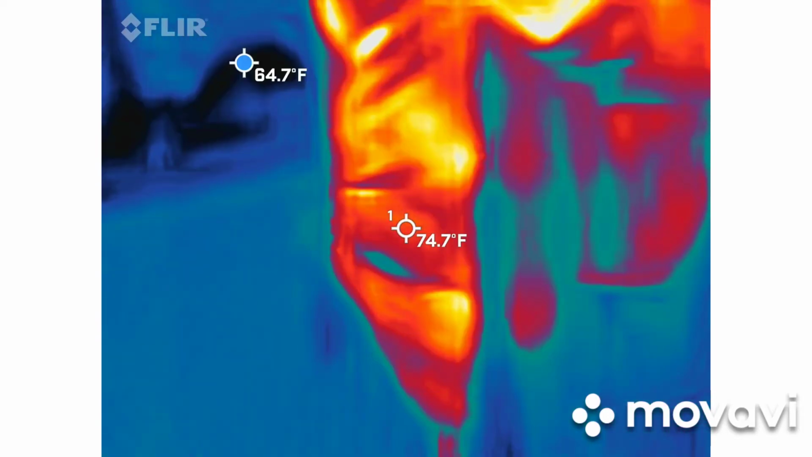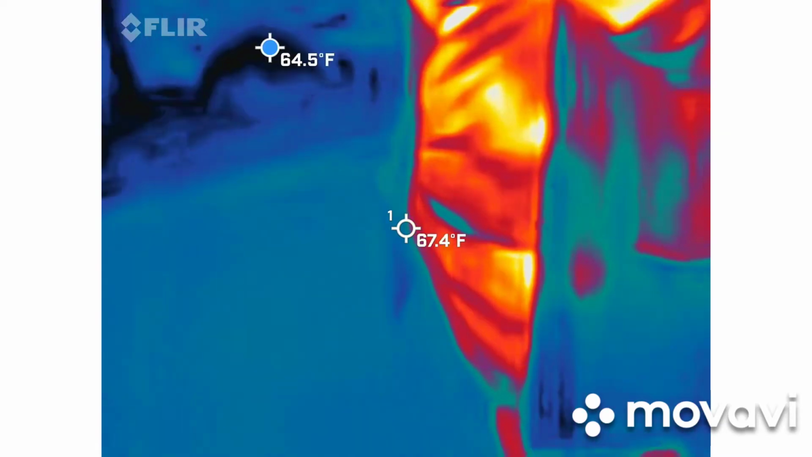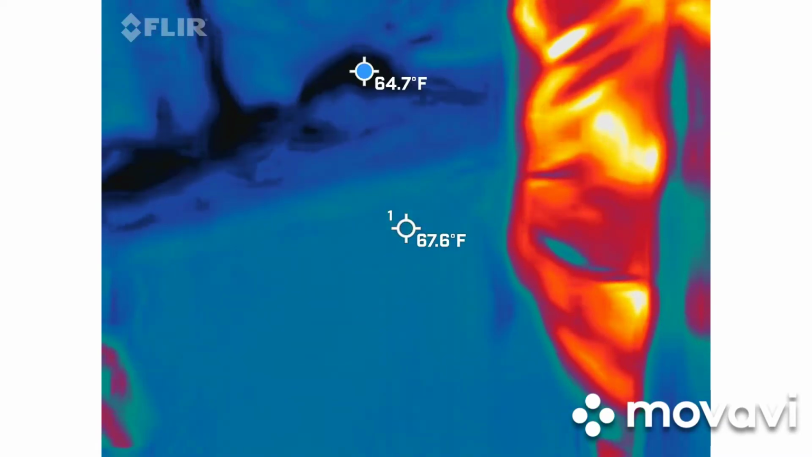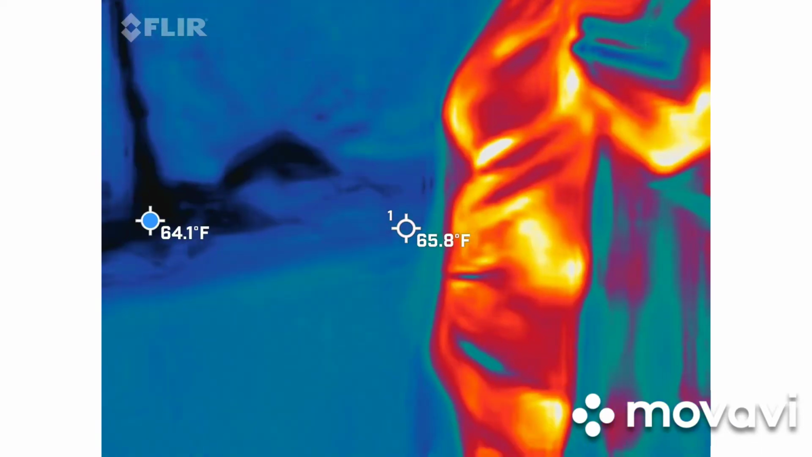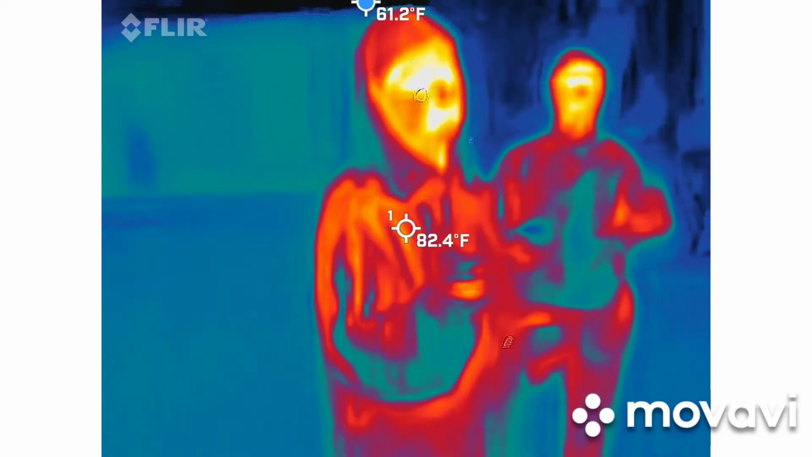The reason I say try to do that is because that blue dot that's bouncing around is looking for surfaces. There's no surface on the sky, so it's going to automatically default to the sky, because that's going to be the coldest thing. So again, some places it's going to be impossible, but do your best.